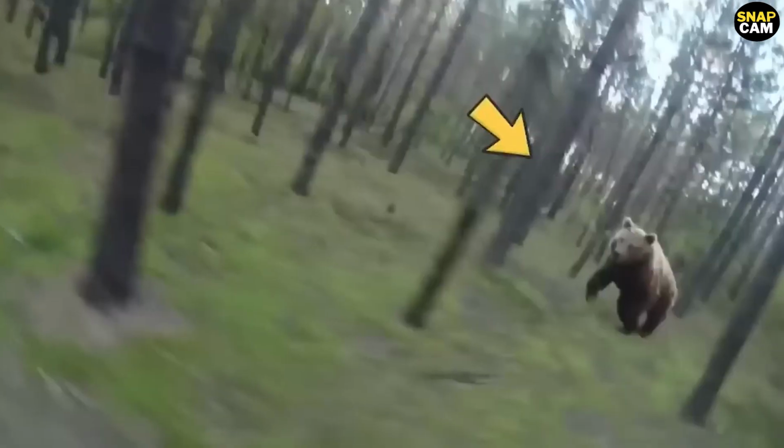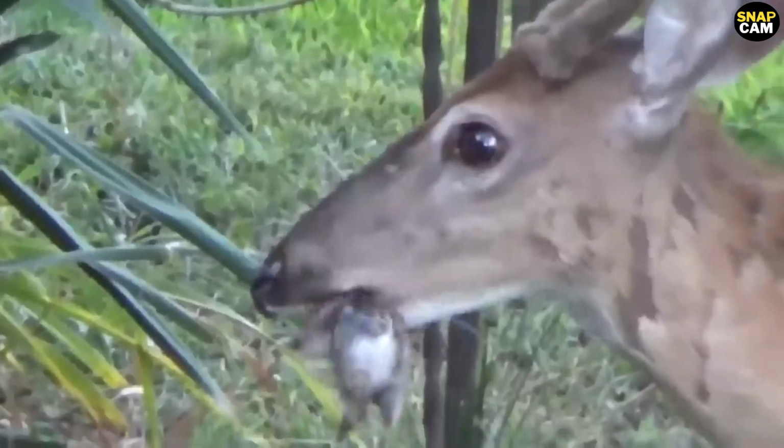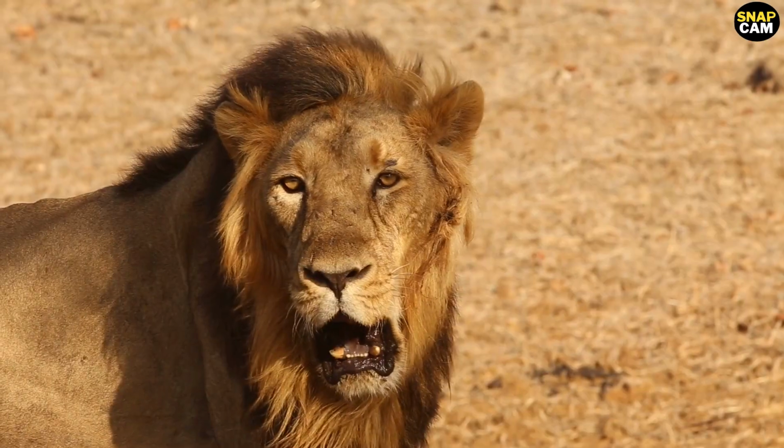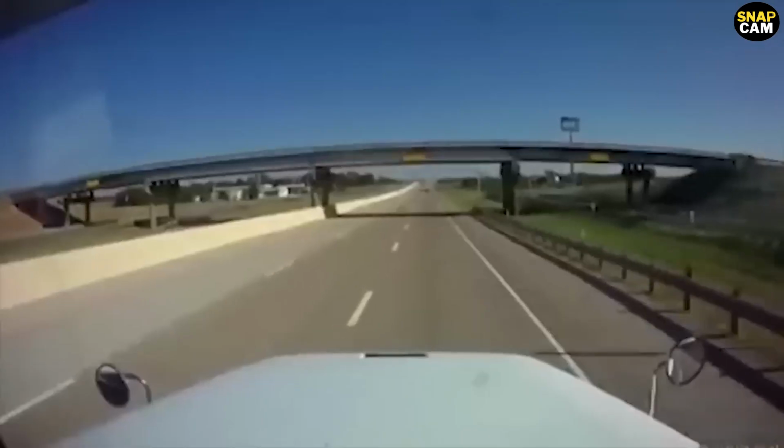Welcome to SnapCam. Our team brings you the most terrifying trail cam footage you would ever witness. From the dangerous grizzly bear to the stalker cougar, you would watch everything you expect in the dark woods. Aliens, meat-eating deer, mountain lions, big cats, and strange crawling creatures will be presented to your naked eye. Brace yourselves for this adventurous and frightening journey.